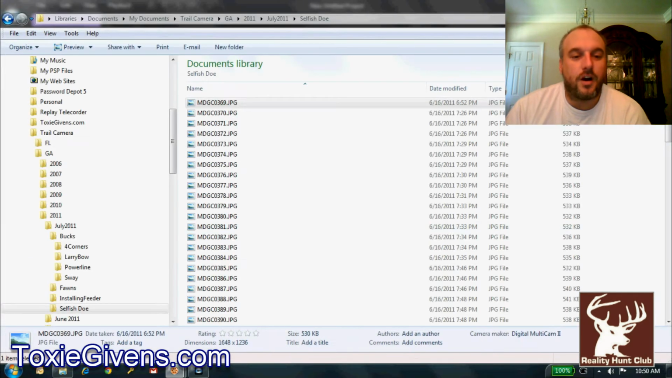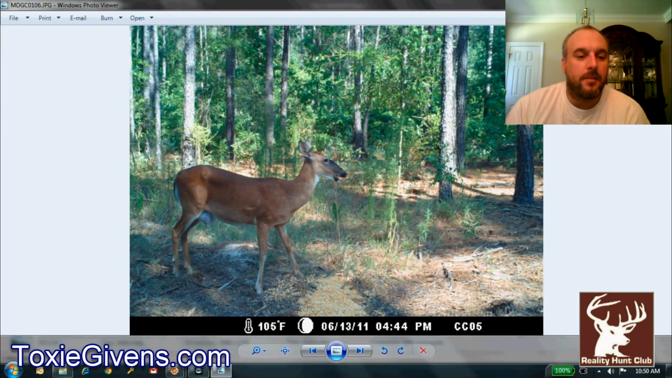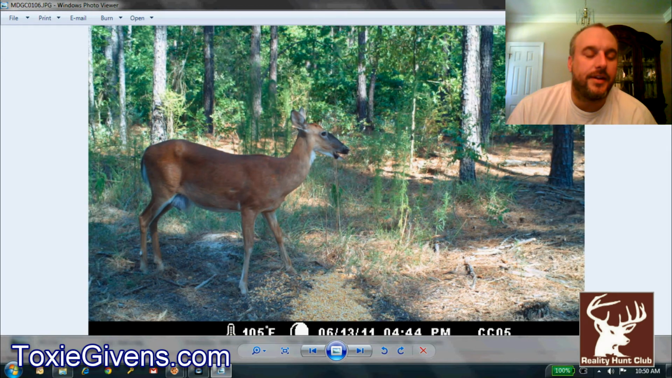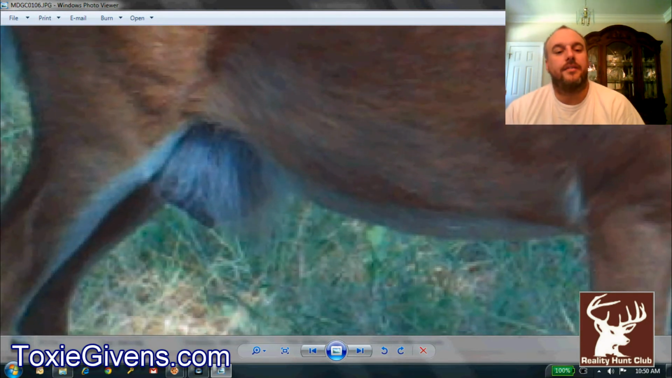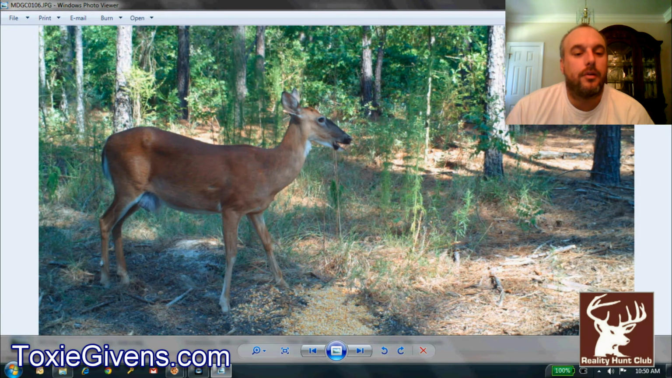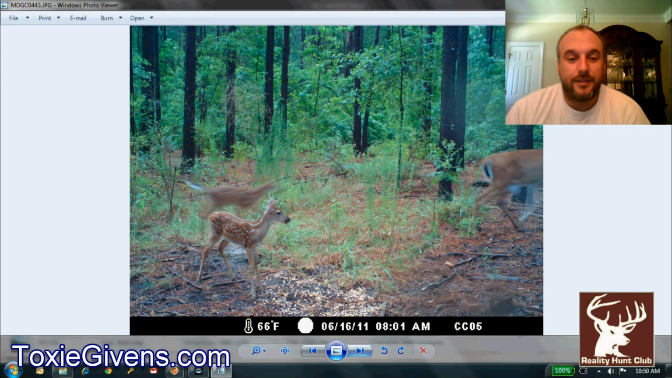Now I'm in with the fawns. We had a doe that had some kind of milk fever. See her udder here? Her udder is inflamed. My dad thinks it's what they call milk fever, when they get bites and gnats infect it. So we thought, well, she's got a bad udder. She won't be able to produce milk. She's not going to have fawns. Well, wrong. There's her 2 little fawns.